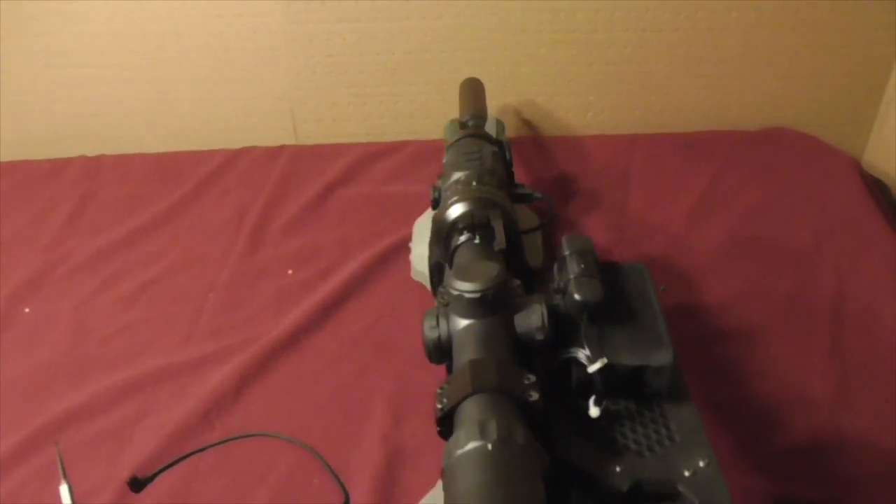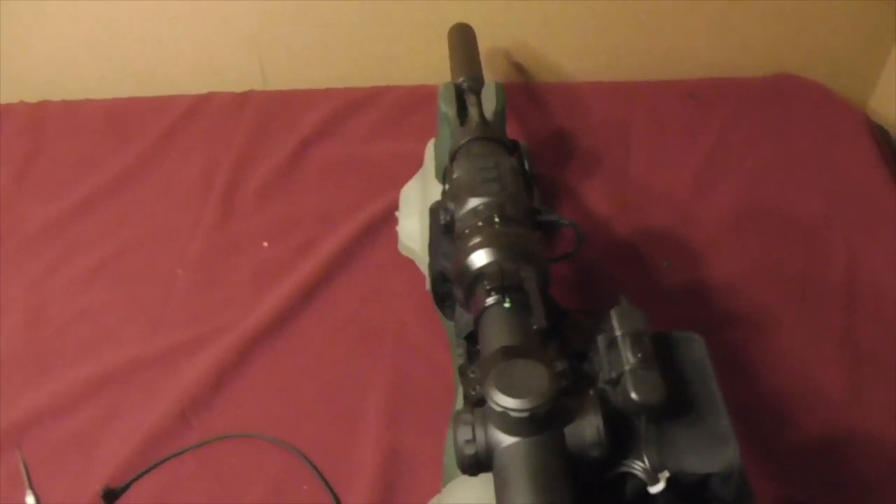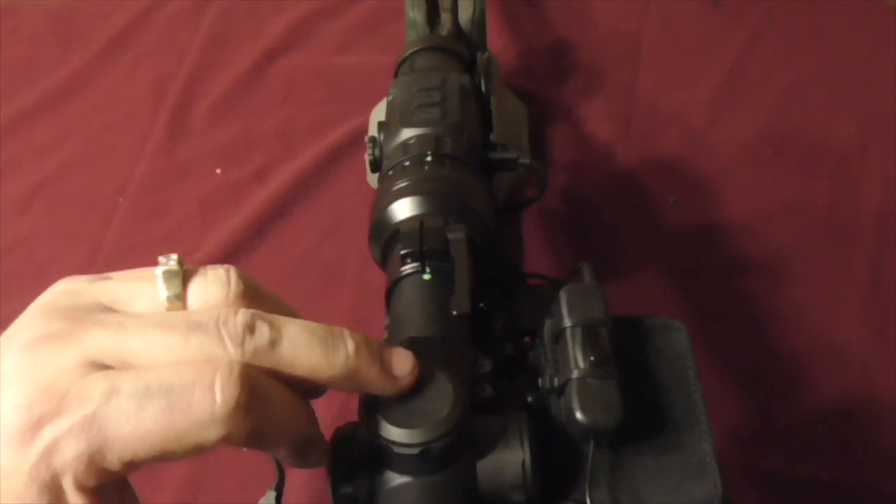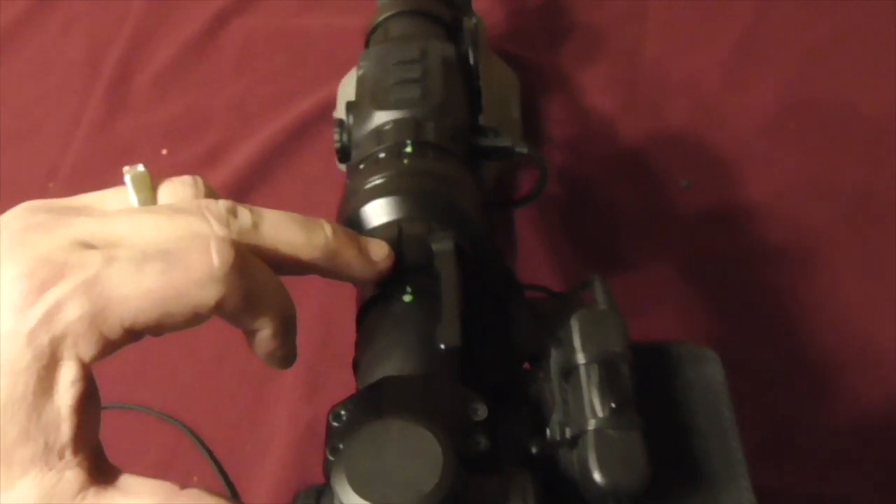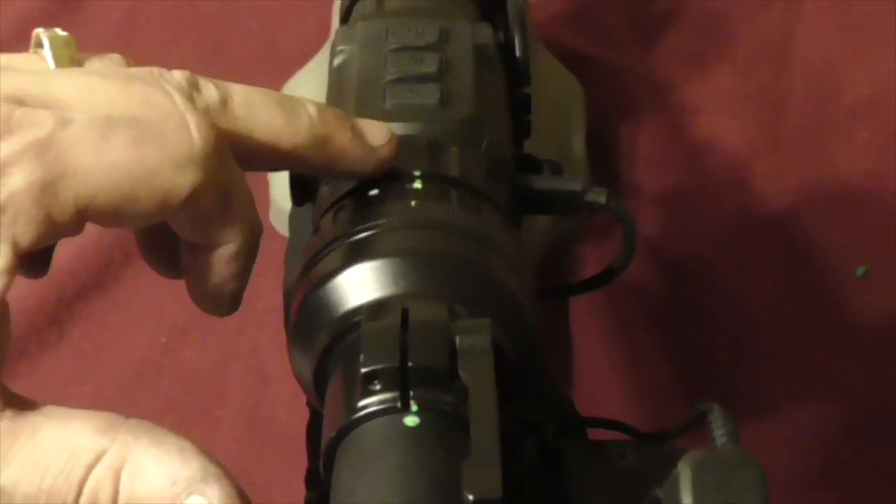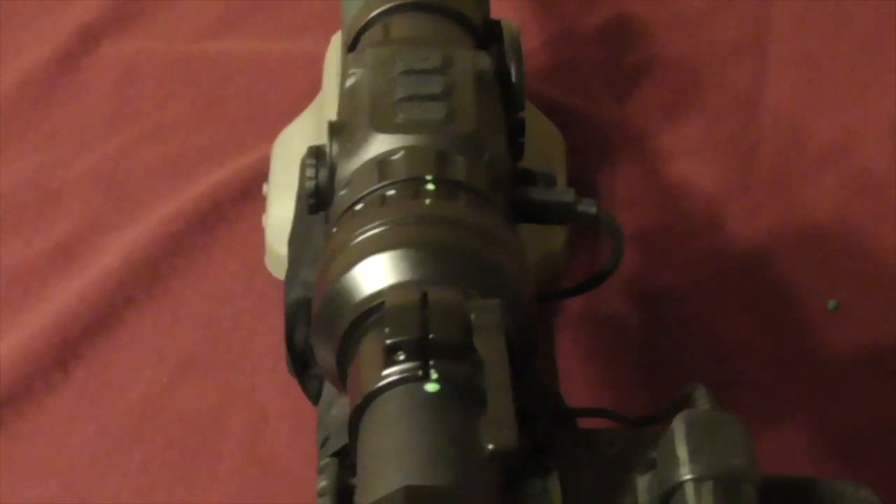Alright, so I think I got this not only straight but tight. So the center of the turret here to the gap, and then following that through to the center line of the clip-on itself.